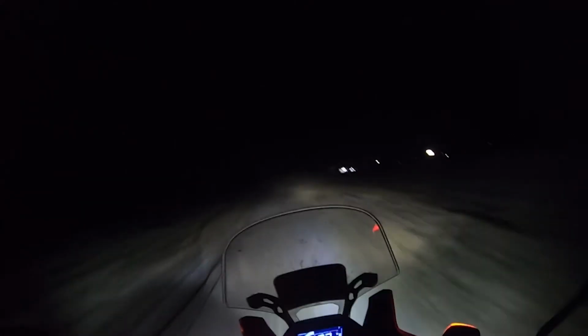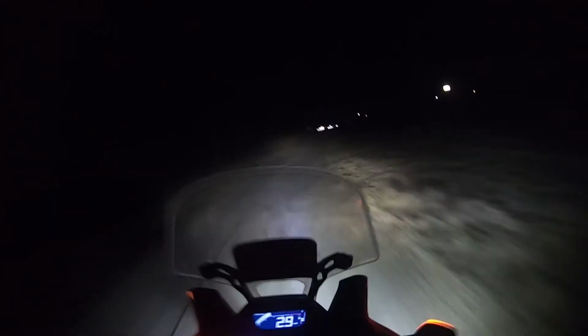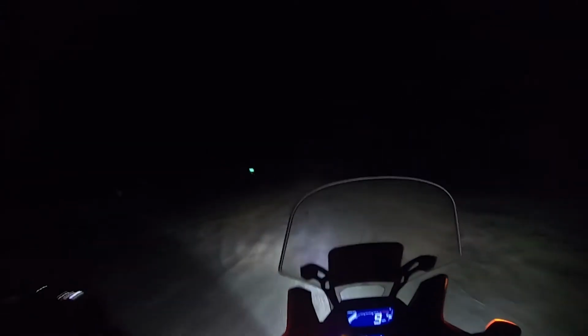Gonna kick on our lights. Look how much more vision you get with it. You see every nook, cranny, anything that might be out the side to get you a little bit. And on a bike with a proper stator like a DRZ, not a particularly bad setup. You just got to make sure if you are going to put auxiliary lights on that you do calculate how much output your stator has and don't overload your stator, or else you're going to wind up with a toasty stator.